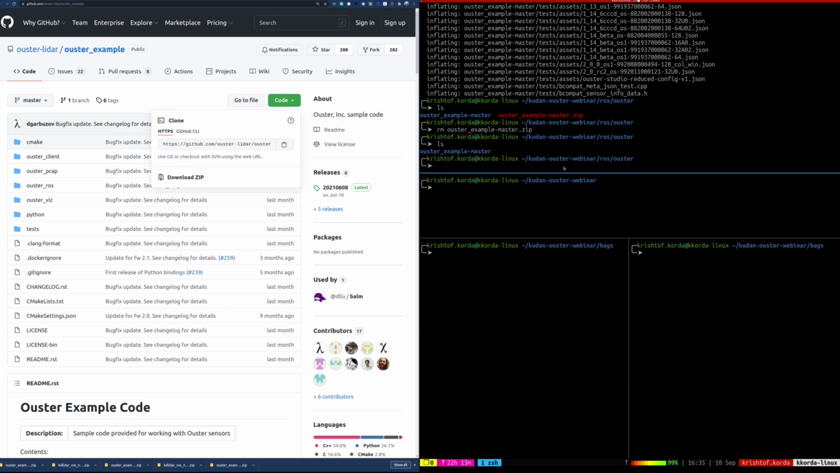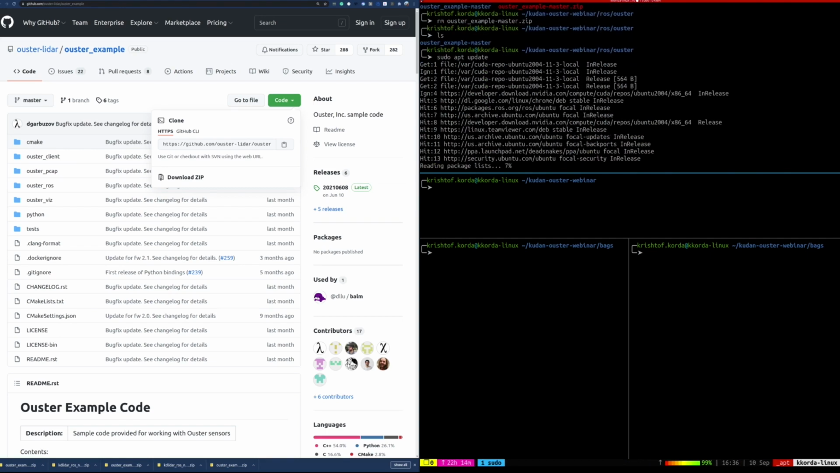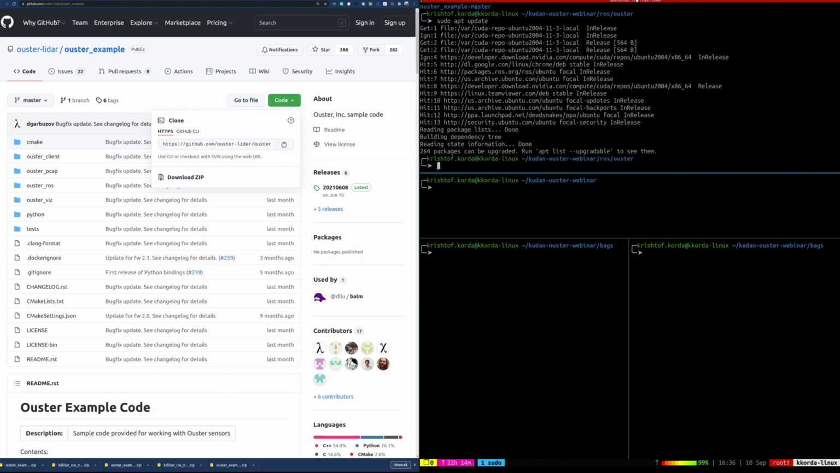All right, now that we've unzipped and we have everything we need in there, we're going to first double check that we have all of the packages installed that are required for the Ouster example. So to do that, let's first update our package tracker, make sure we have everything up to date and the latest for all the packages we're about to install. And that's good to go.